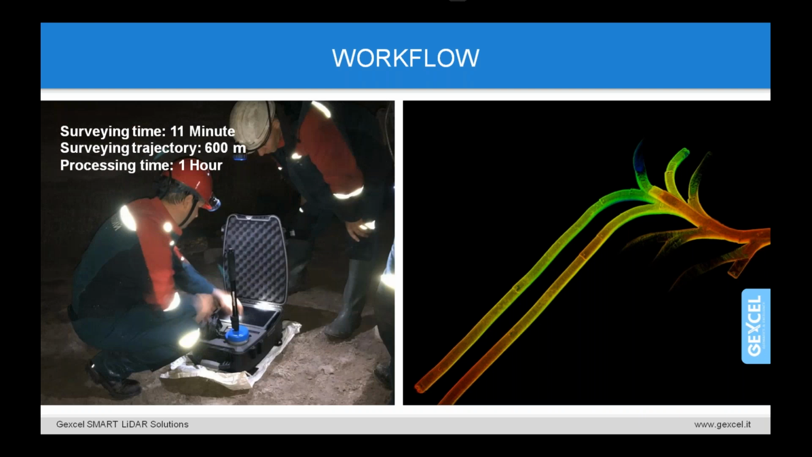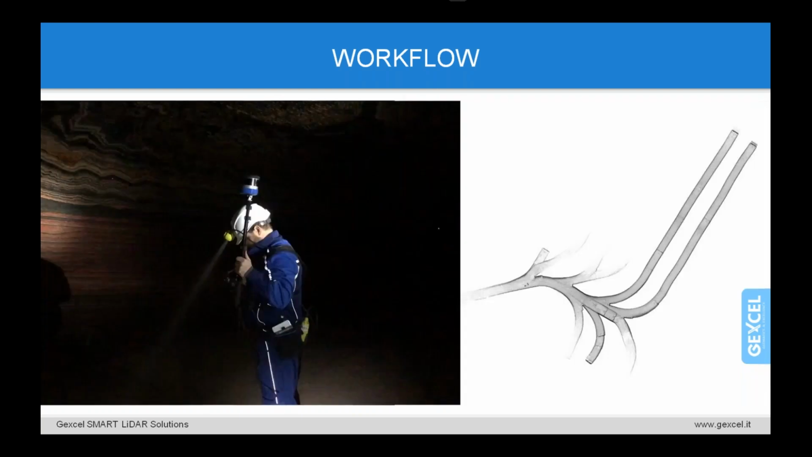Creating tunnel sections in increments of 3 meters. And we are creating a tunnel plan, creating a tunnel framework, and calculating the volume of the tunnel. It's 1,200 cubic meters.